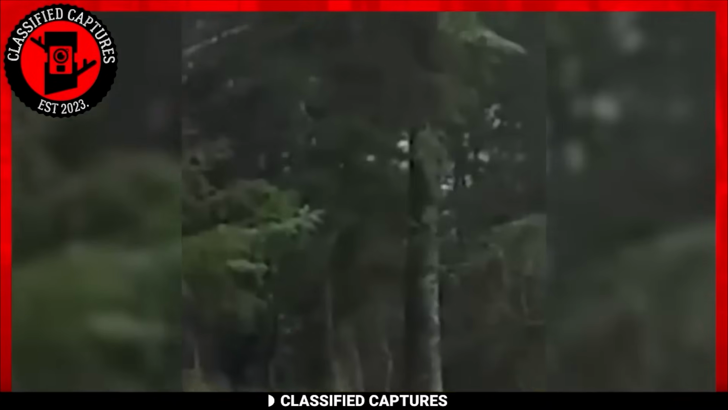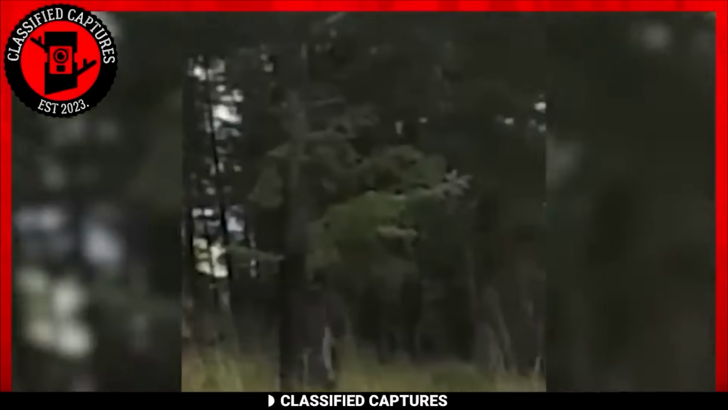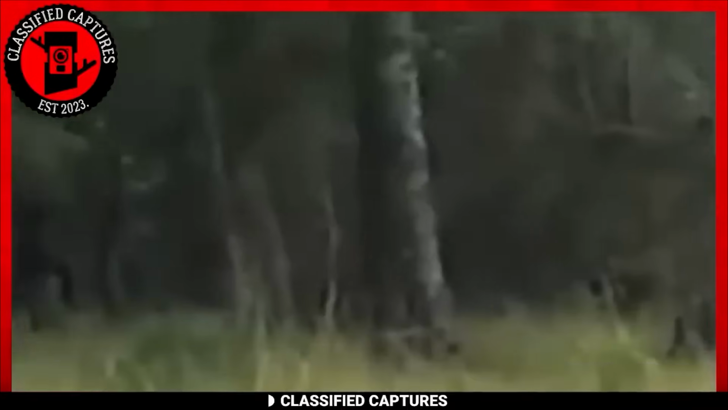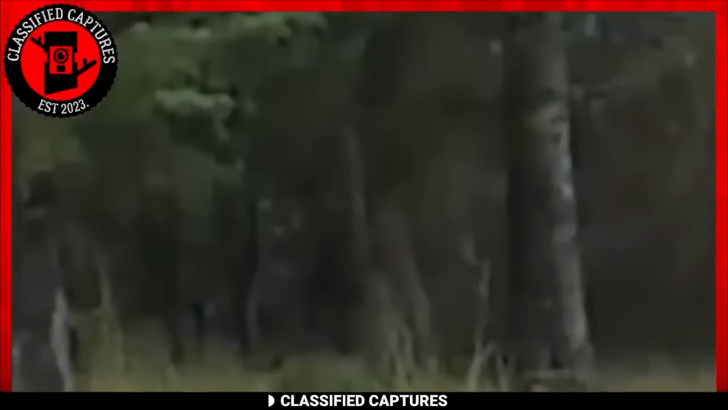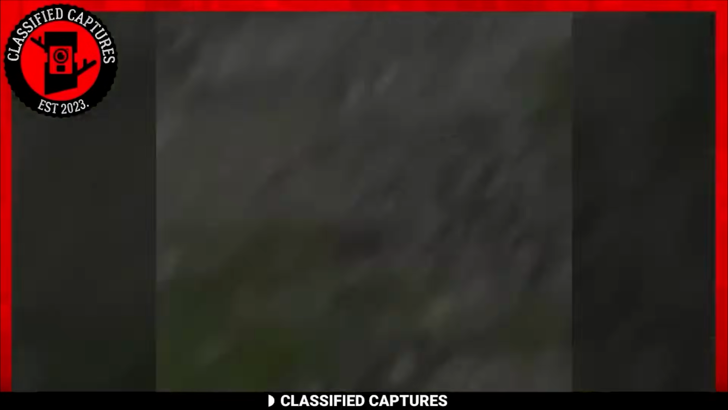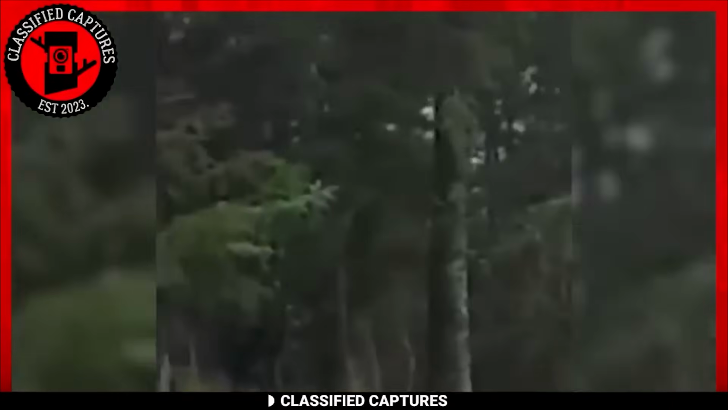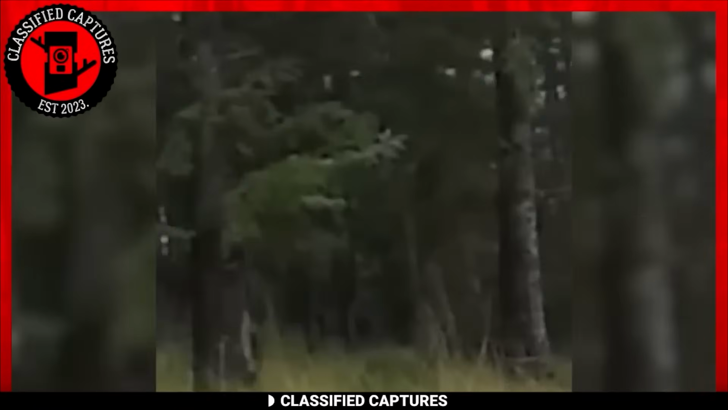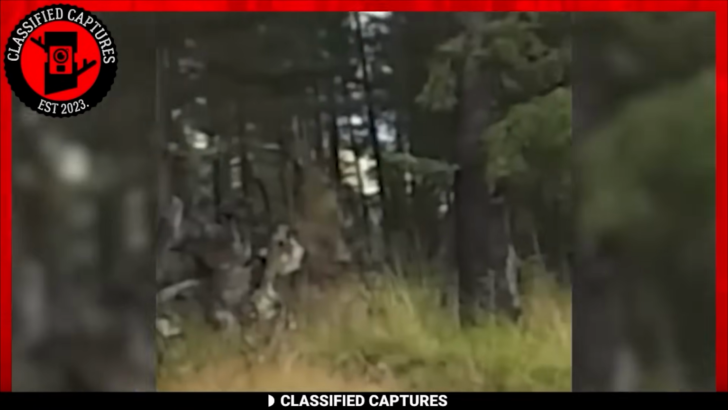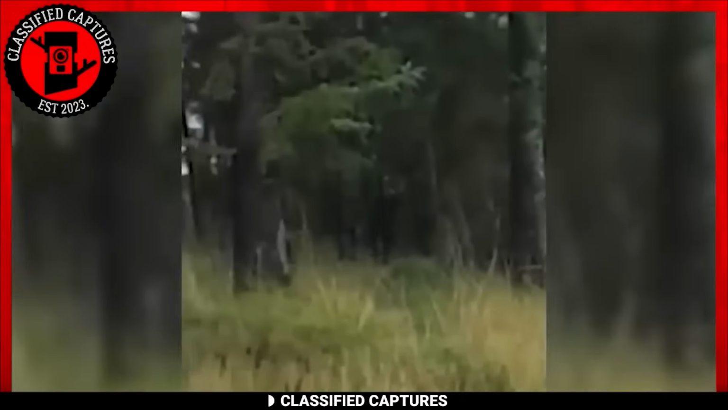The creature took measured strides amidst the trees, seemingly oblivious to the presence of the two observers who were diligently filming this extraordinary encounter. Based on the available evidence, this sighting strongly suggests the presence of a Bigfoot, a legendary and elusive cryptid believed to roam remote wilderness areas. The observers' reactions appear to be a blend of amazement and fascination at this rare and remarkable glimpse of an iconic cryptid.